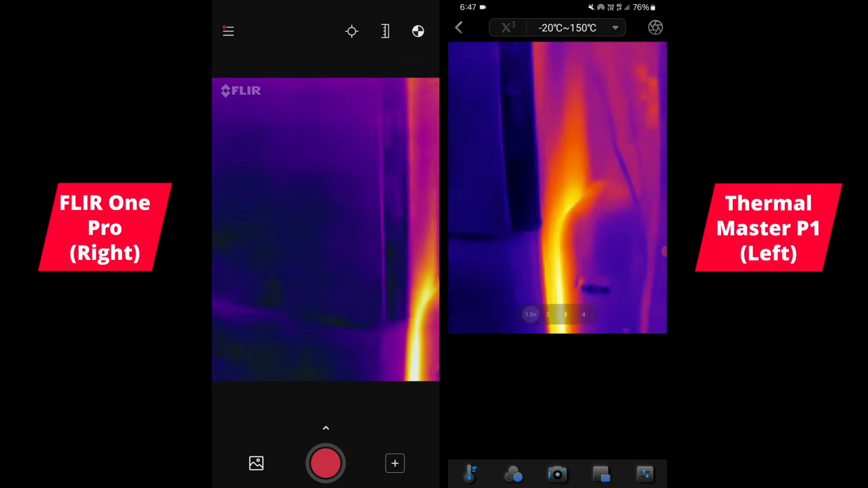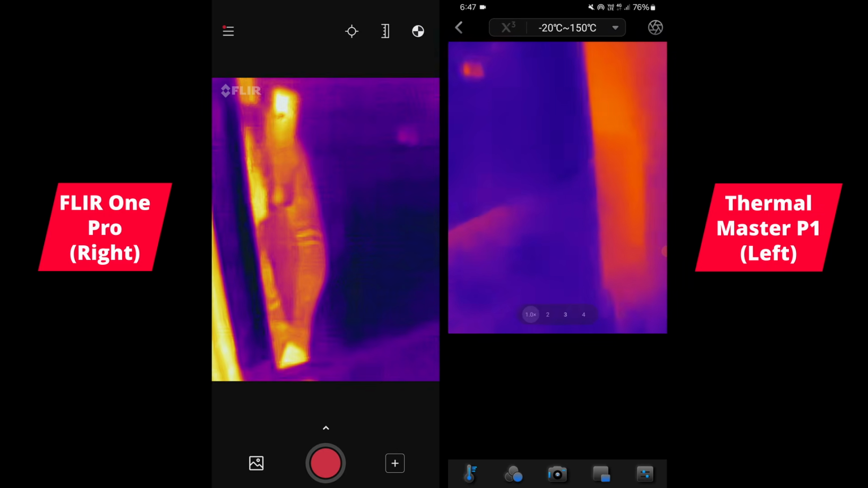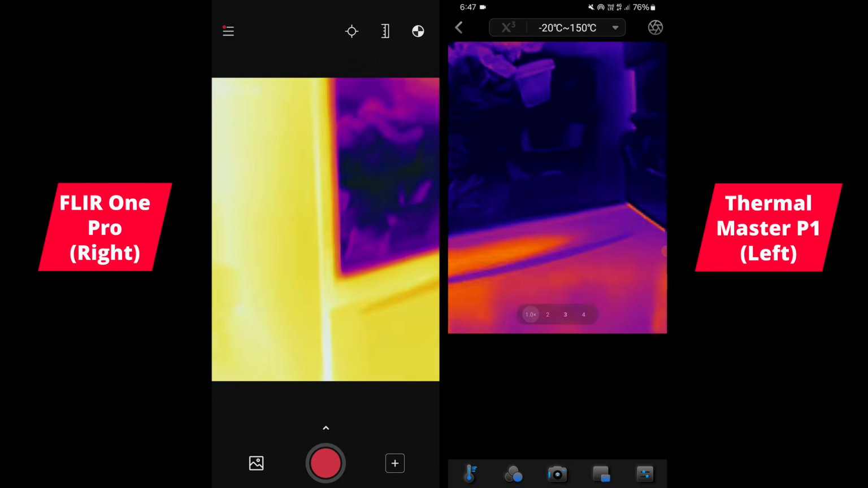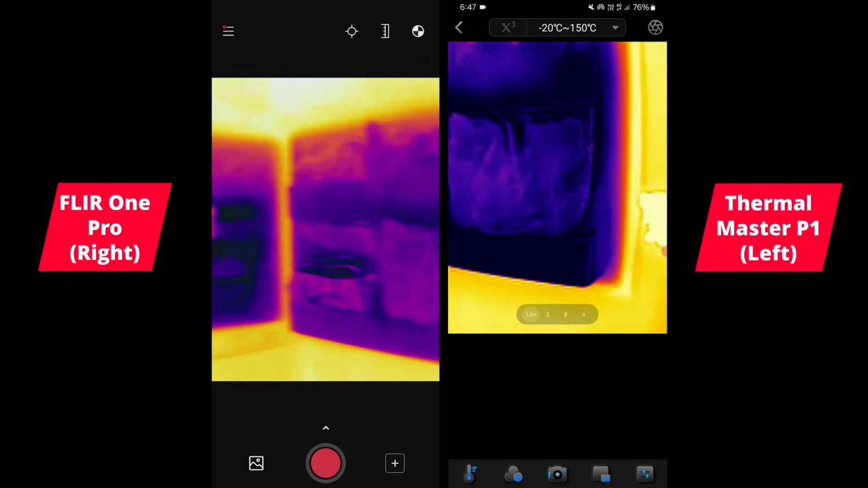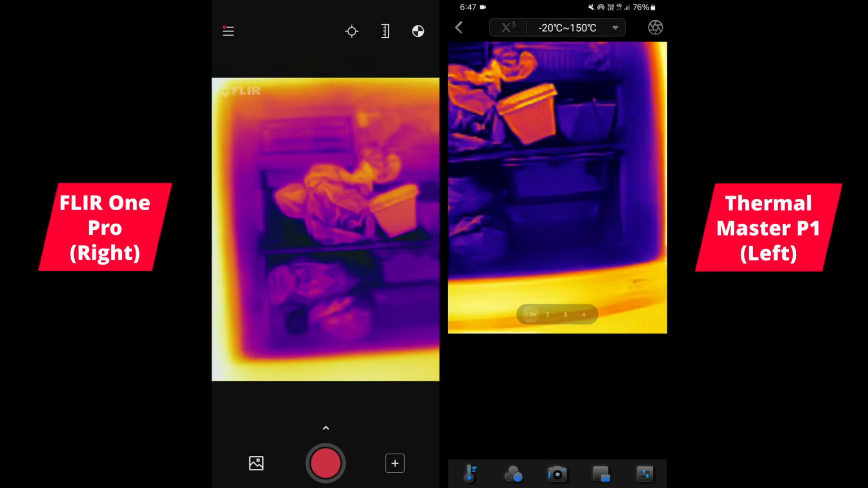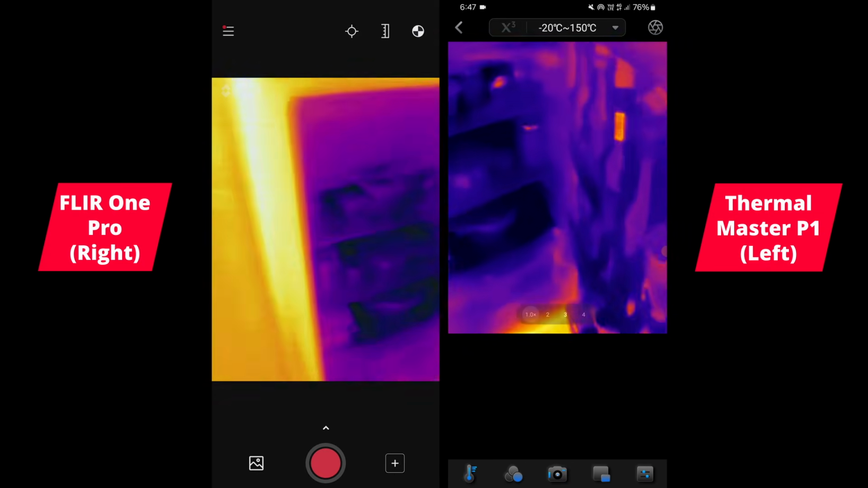Okay, and FLIR does apply some kind of algorithm as well on their camera. I'm not sure what it is, but there is some kind of smoothing, some type of image correction happening. And this is my freezer. Again, the details just look sharper on the P1.